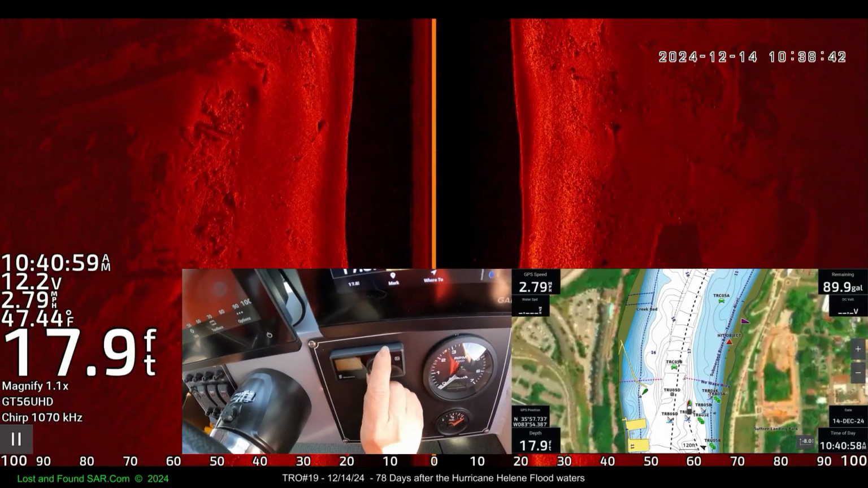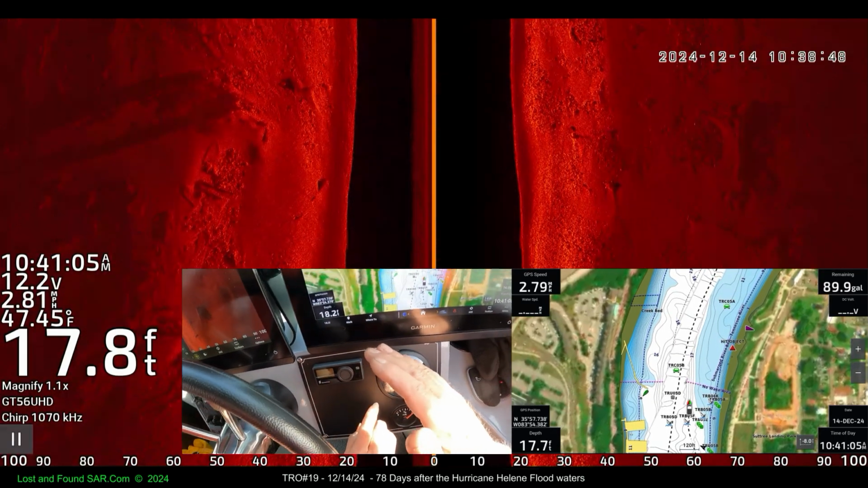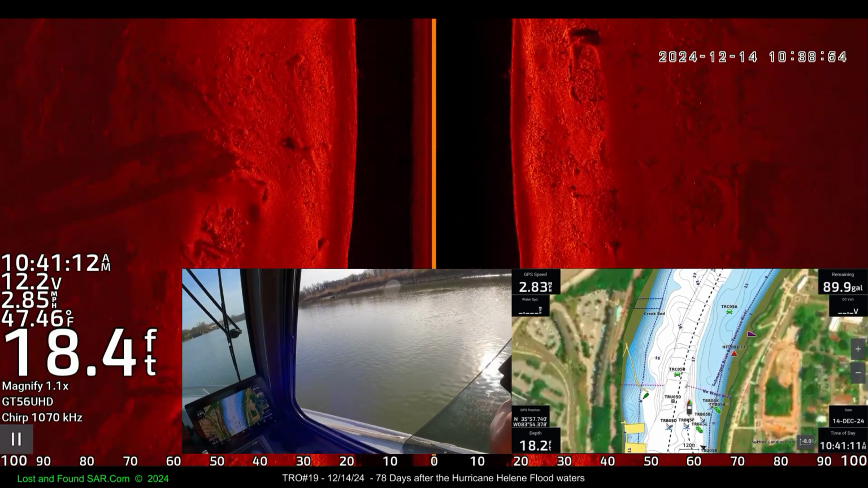No, it says 82, I think. 83. There's 83, okay. And then it's still infinity? Yep. Enter. And we're going to crash this boat if you don't let me drive it. Okay, that should be it. We're definitely in hit object territory.